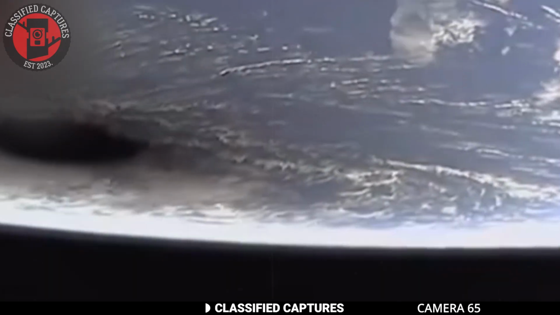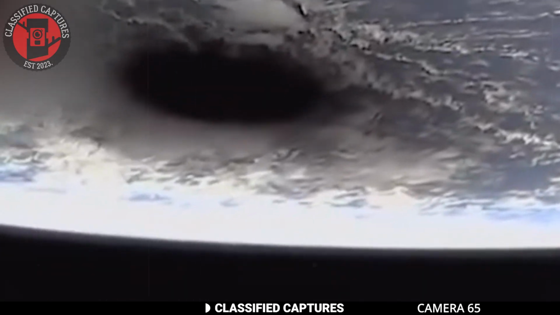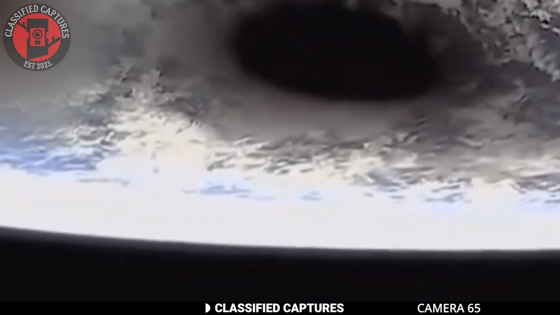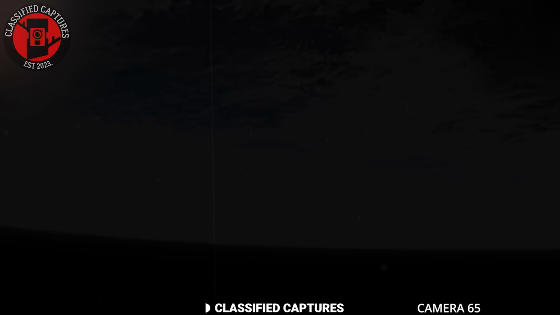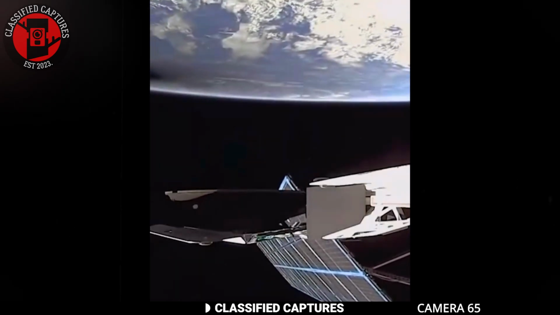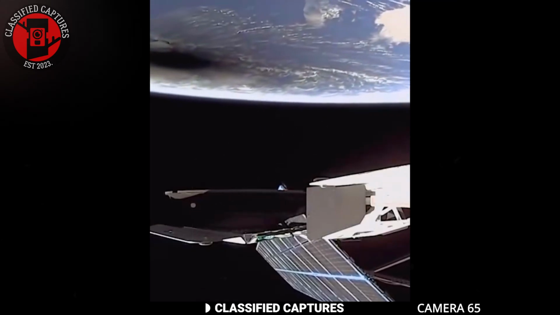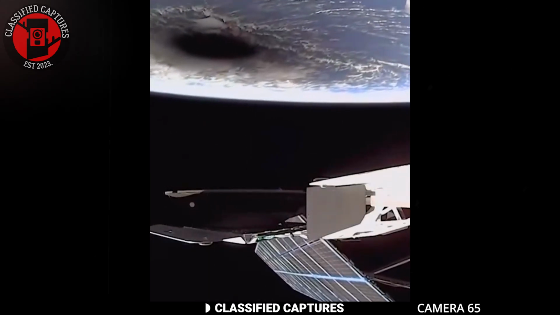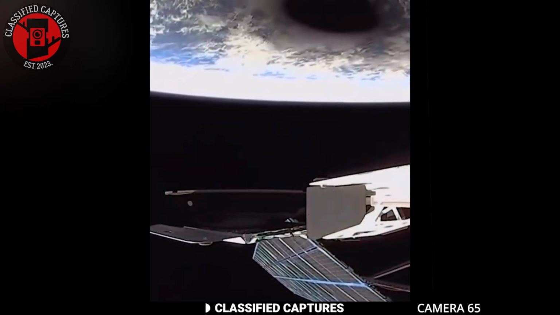The satellite appears to be moving around the Earth, and the eclipse appears as a patch of blackness on the Earth. The contrast between the bright areas of the Earth and the shadow of the eclipse is striking. From the satellite's perspective, it looks like a black hole or some other mysterious object, adding to the eerie feeling of the image. It's incredible to see this phenomenon from a different perspective, and it reminds us of the vastness and complexity of our solar system.